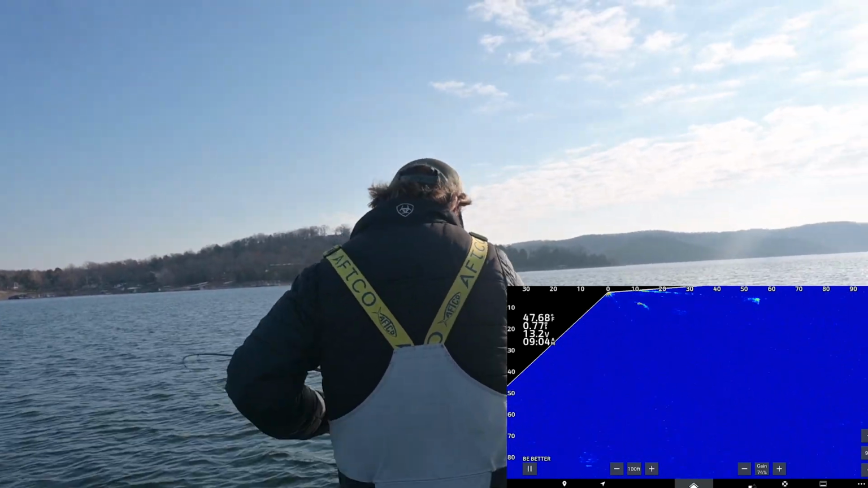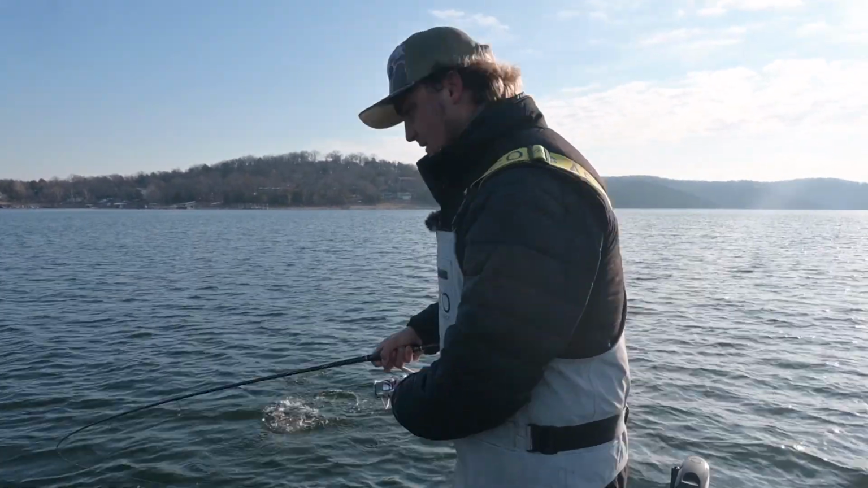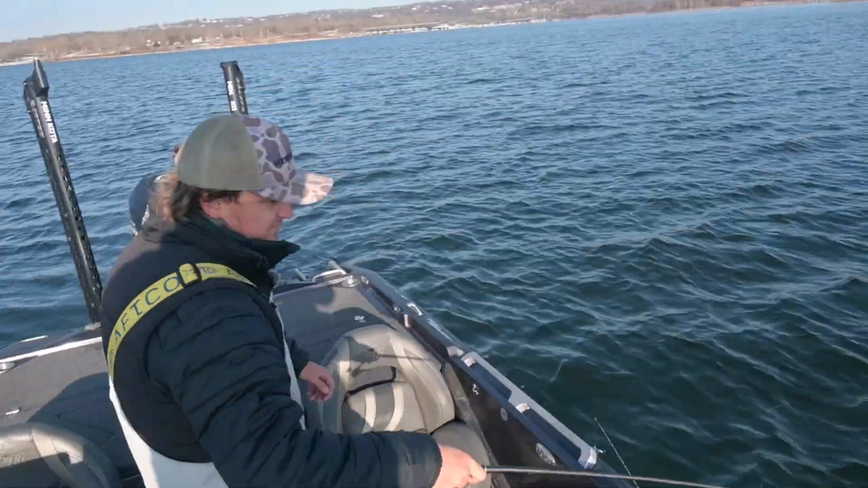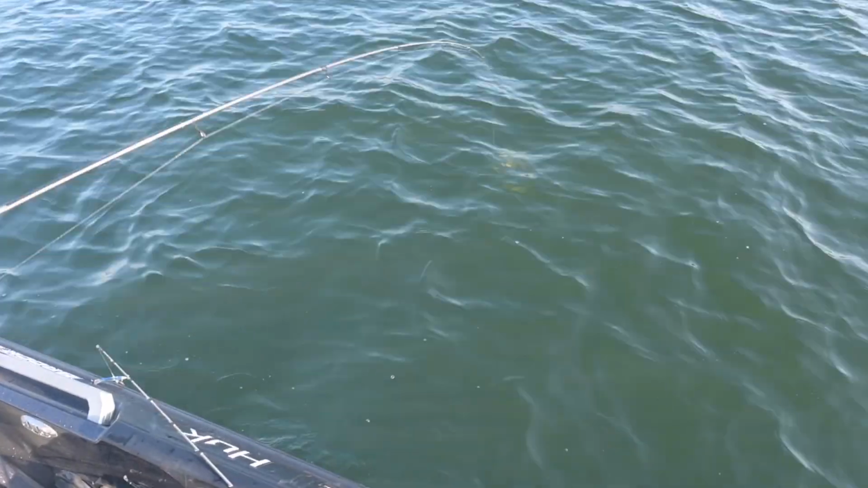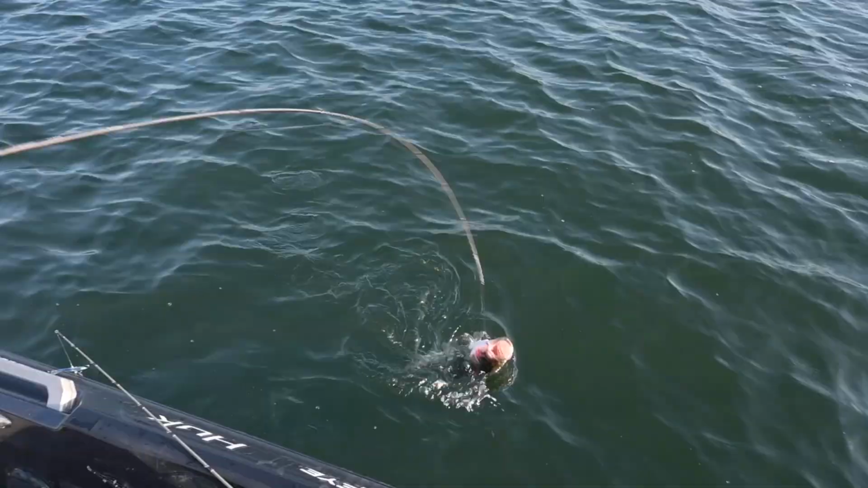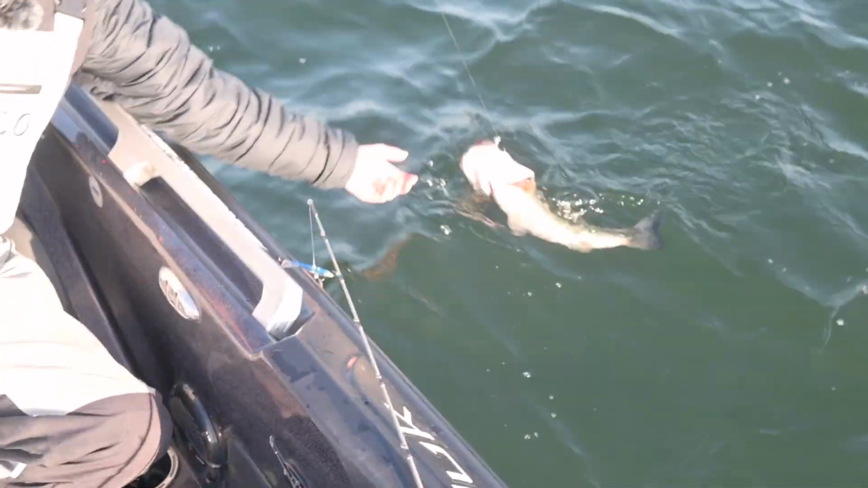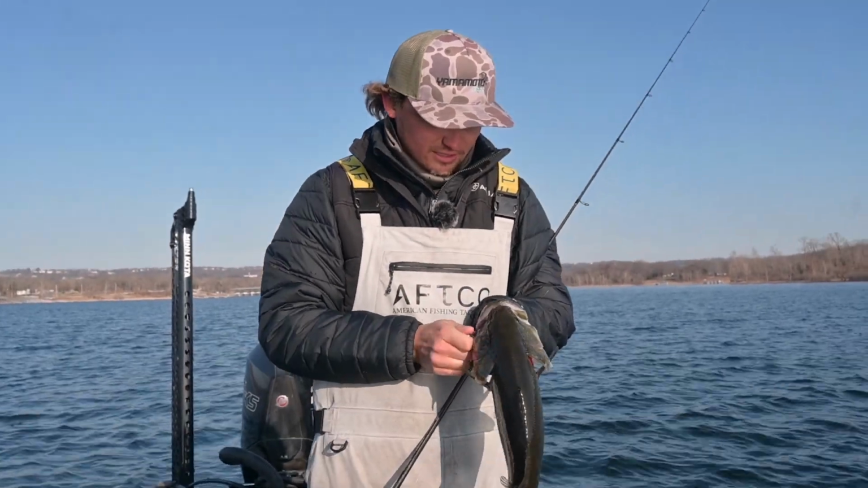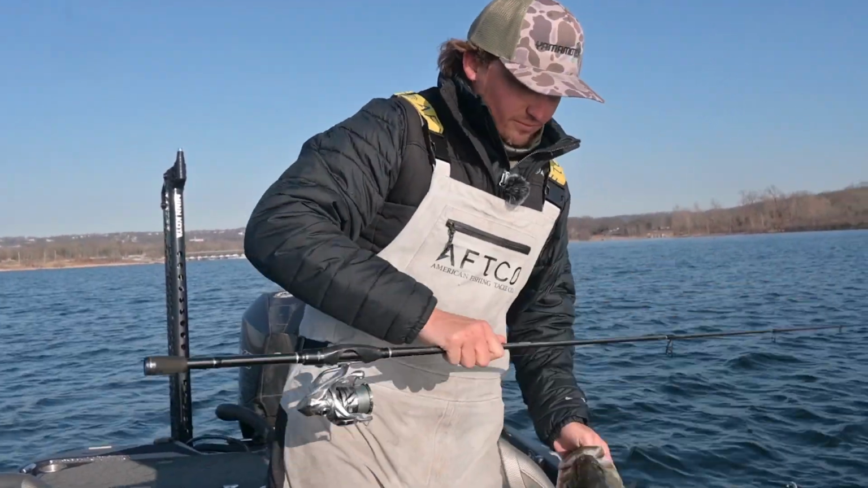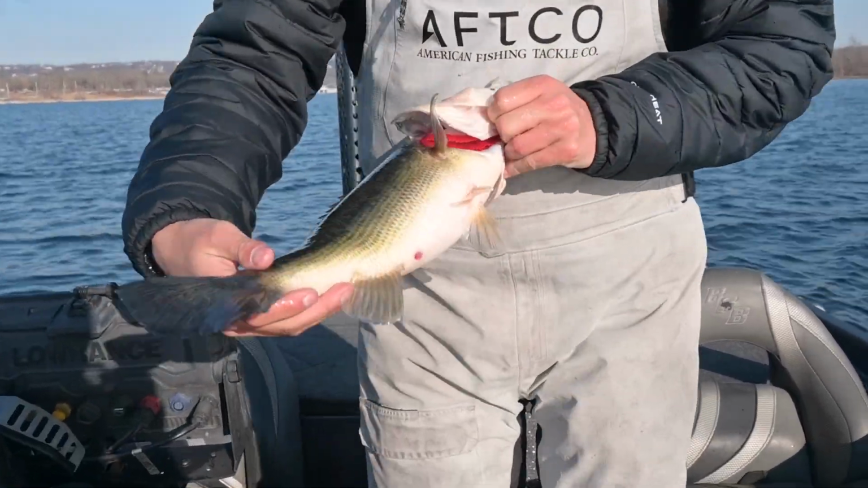Got him. Another good one. Woo! Have I ever told you guys that I love bass fishing? Because golly, this is fun. Ooh, too tight. And just like that, another solid Table Rock bass.